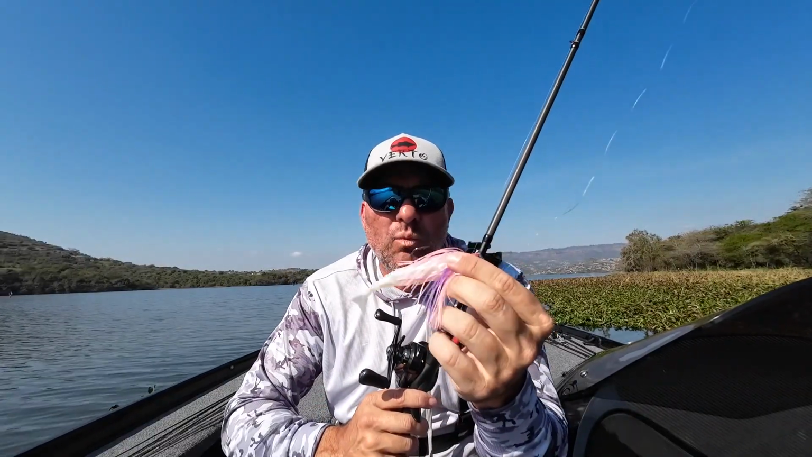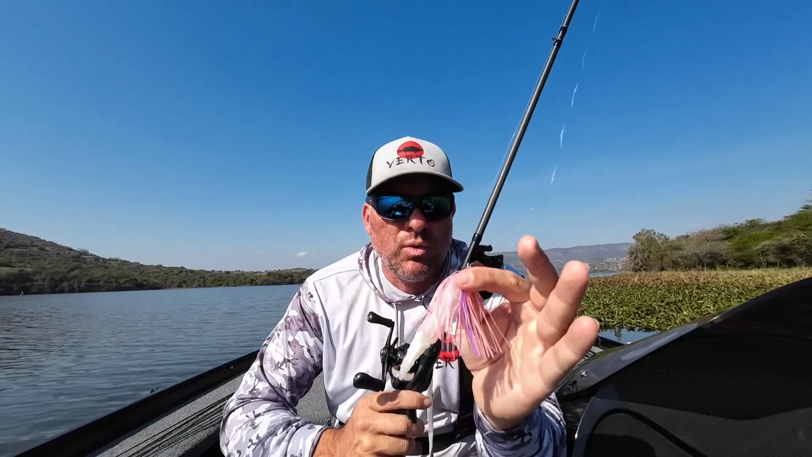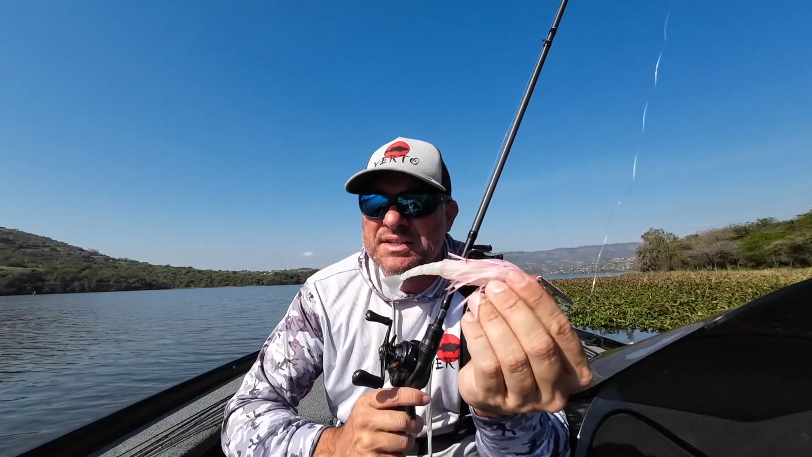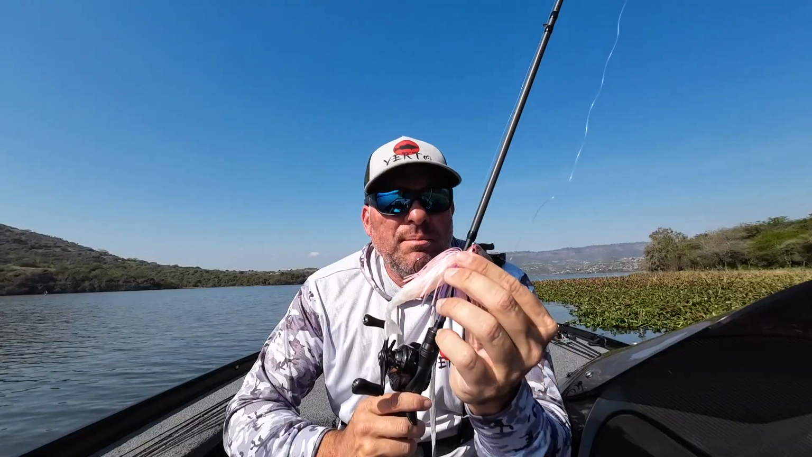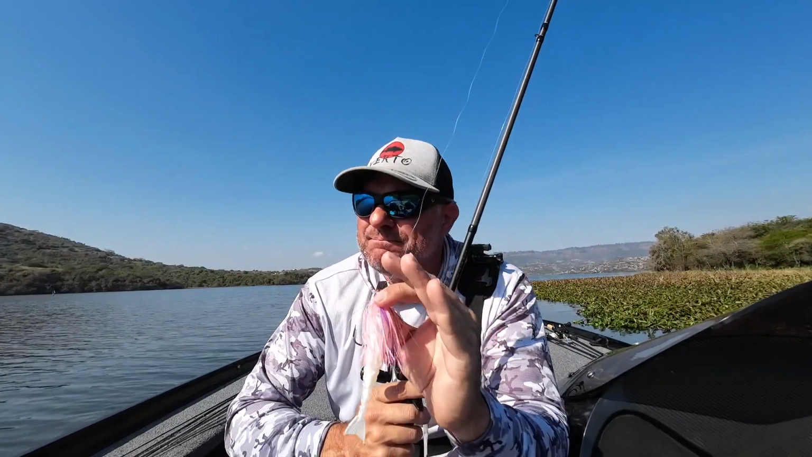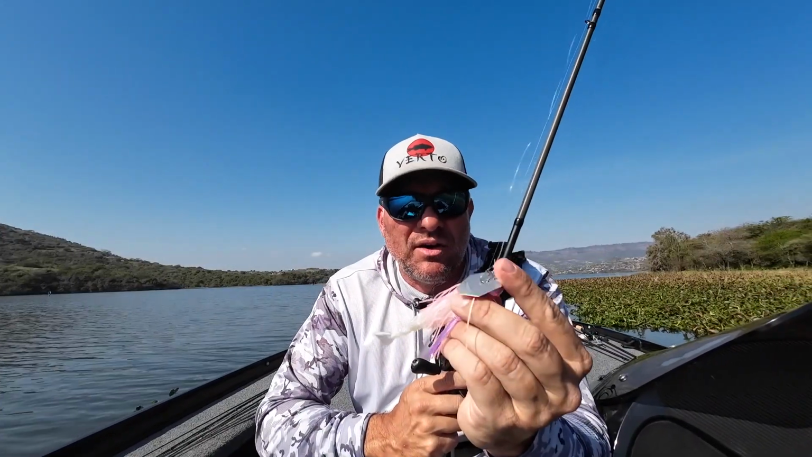So I don't really want to splash this into calm, shallow water. I want to be able to present the bait very accurately. We've got a lot of hyacinth floating around here. There's stumps and things like that. So I want to be able to cast that in an absolutely specific target. Like, if I was throwing it into a coffee cup, I need to be that sort of accurate. That's what I'm looking for.